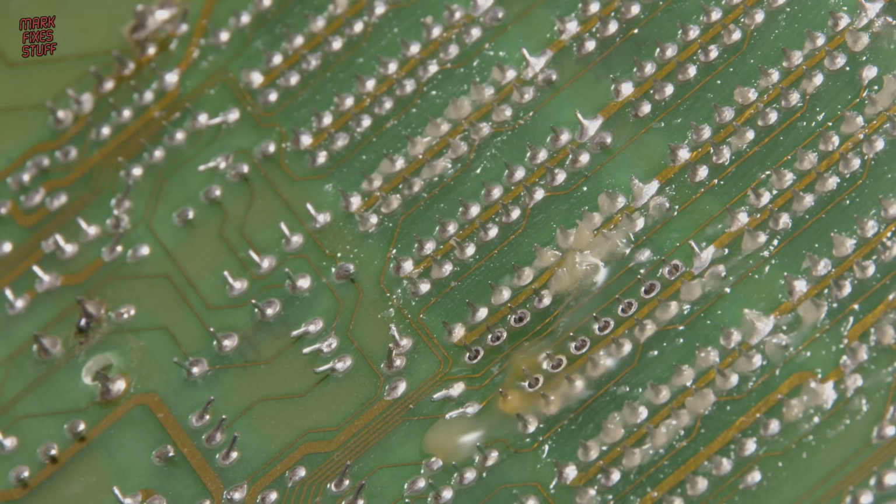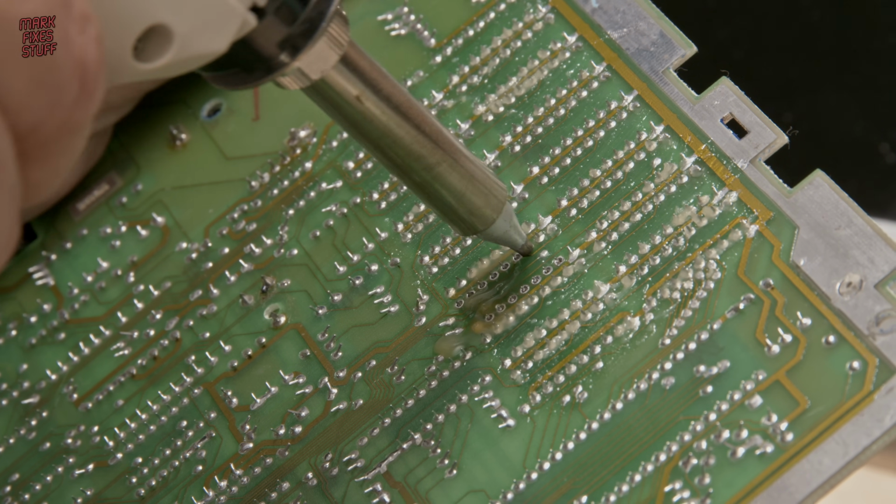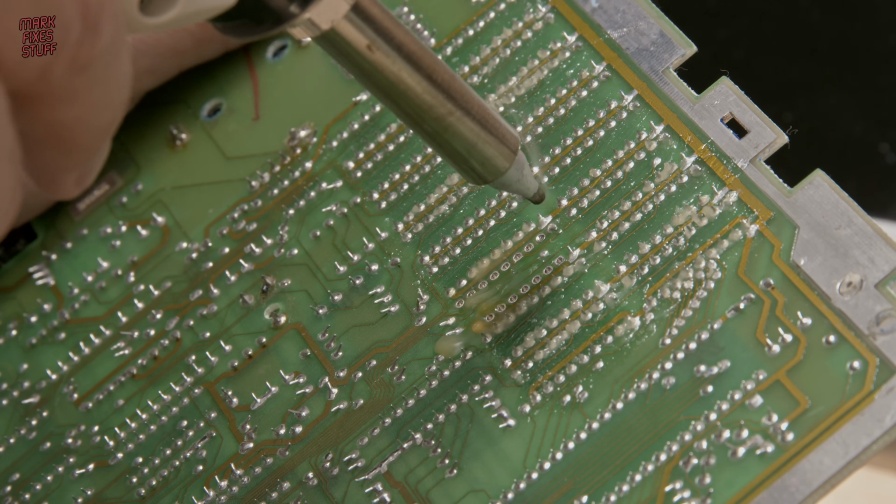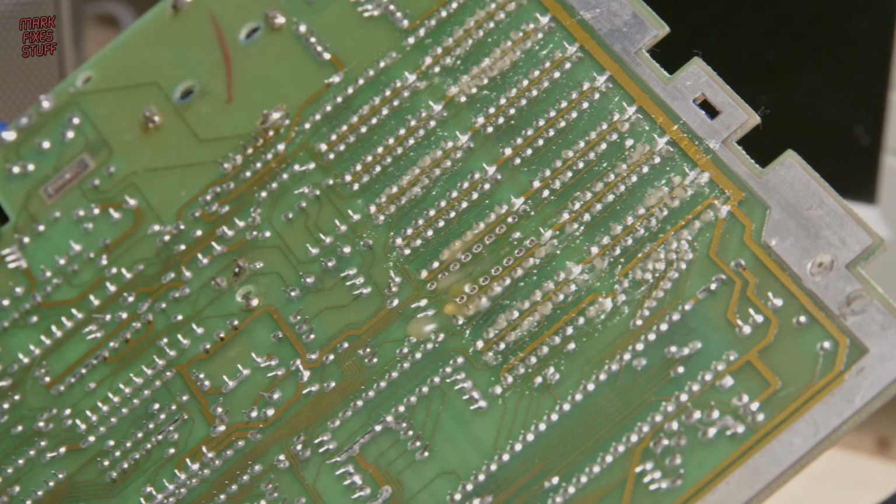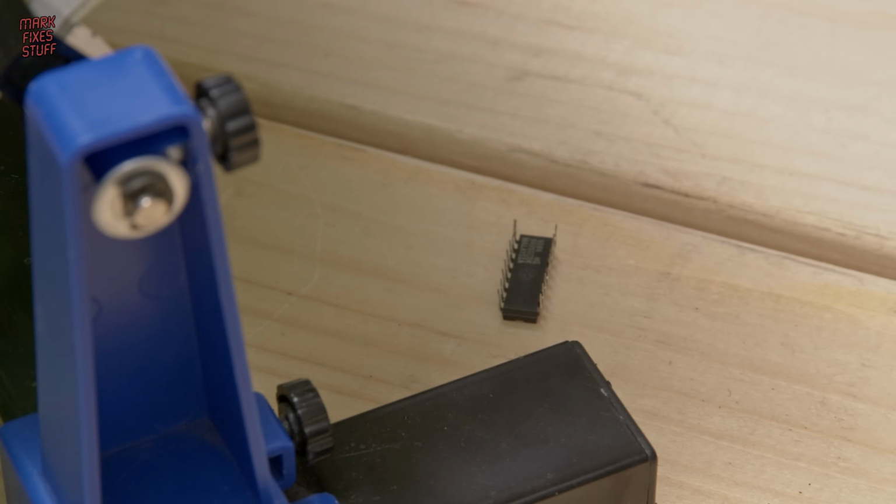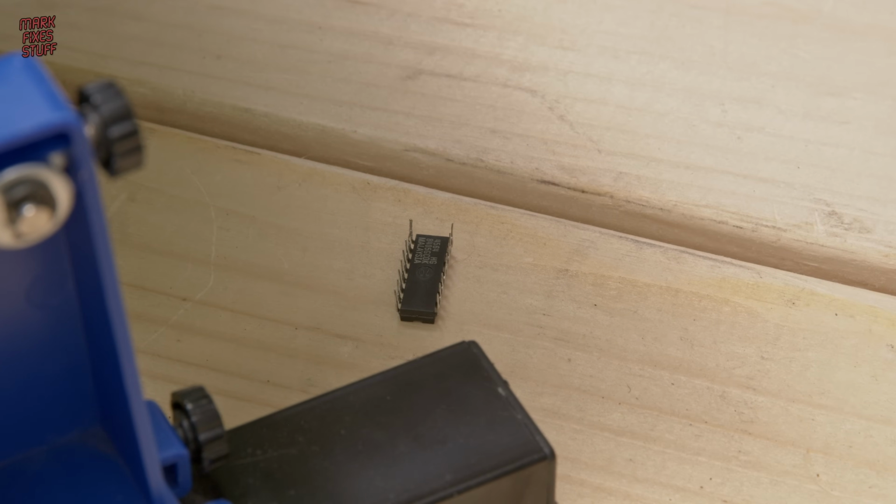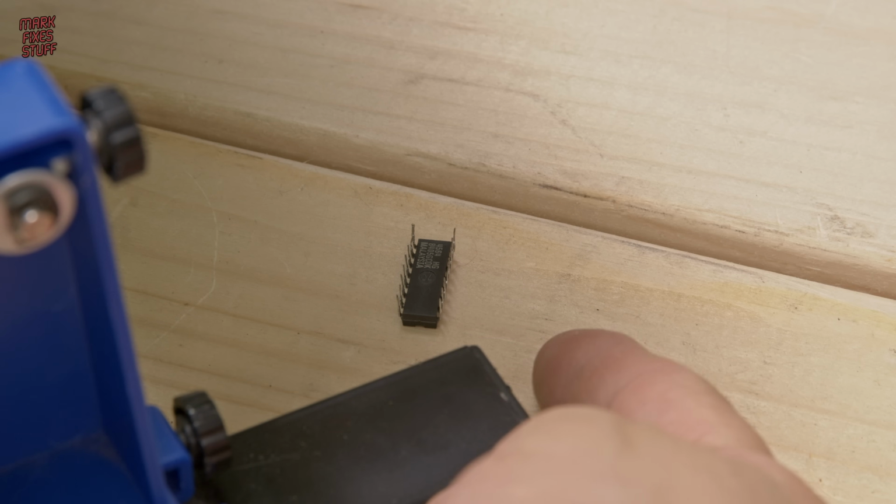You'll be relieved to know I'm not going to film every single solder joint. That might be excessive even for a Mark Fixes Stuff video. And I have to tell you that nothing reveals the joy of a desoldering station more than this, when the chip you're desoldering just drops out of the PCB. And to be honest, most of them are very easy to remove.